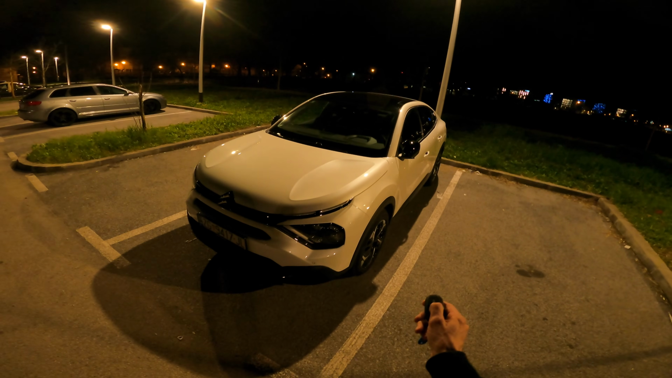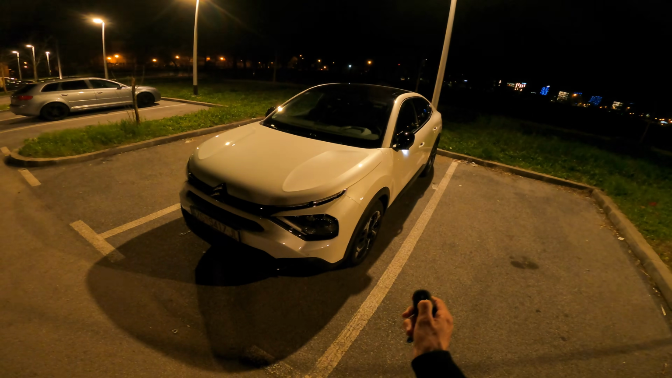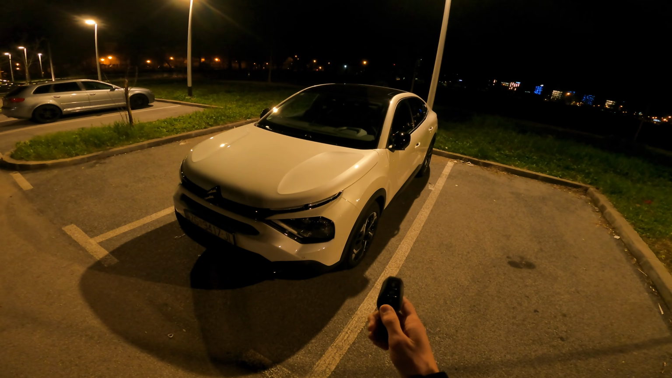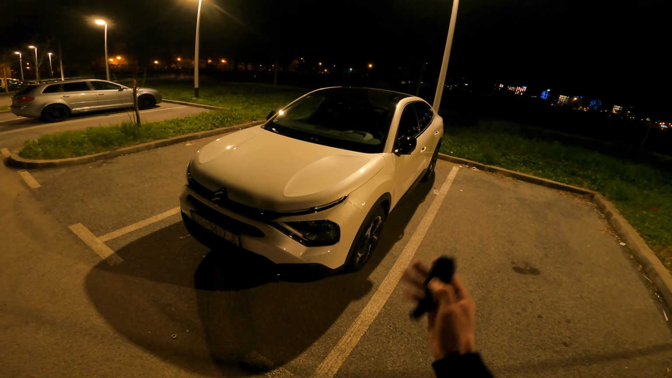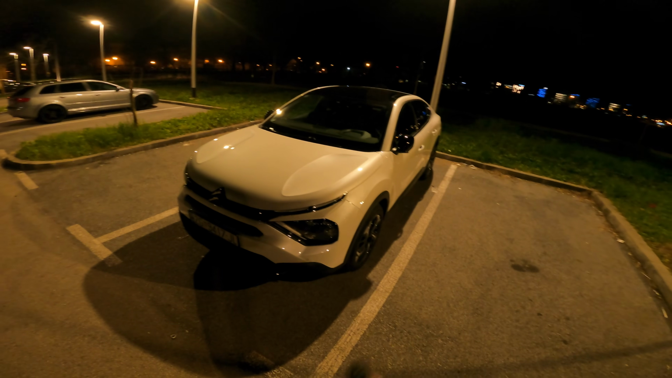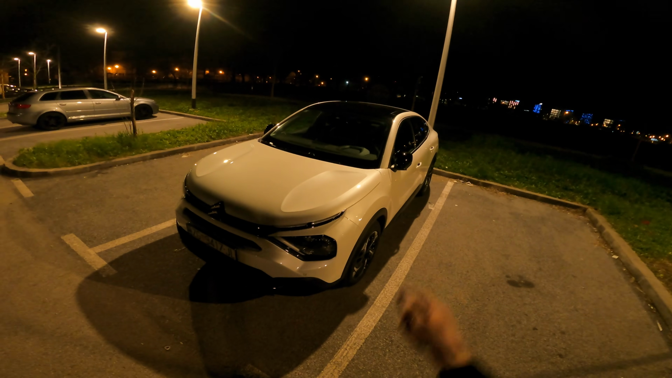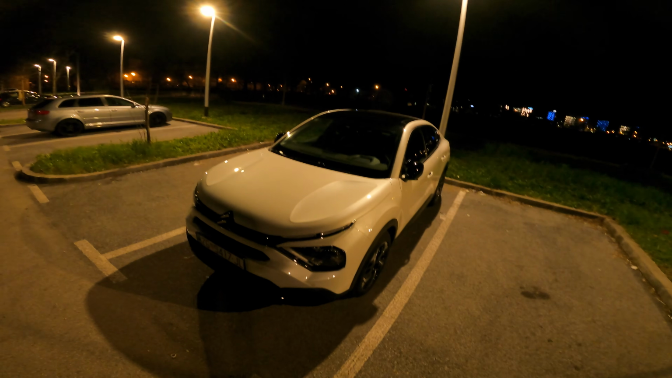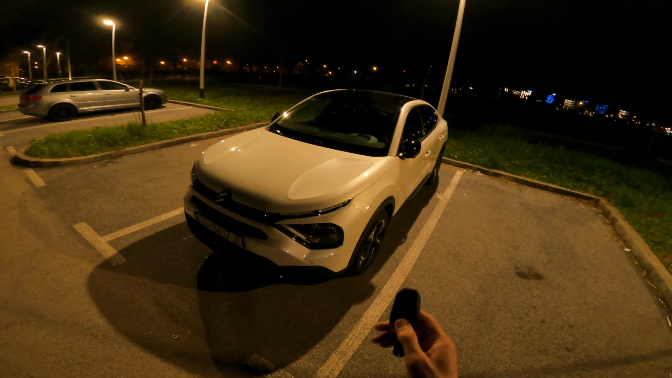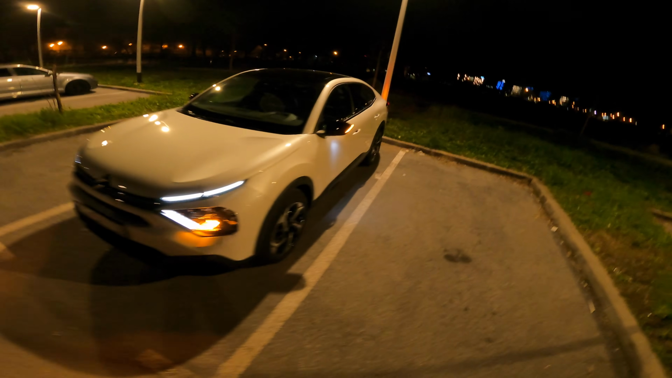If I use the key fob to turn on the headlights, you can see they're nice and bright. You can also switch them off with the key fob. And we have here a new name for the top trim. It's called Max, and we have the white metallic color as an option, pano roof, comfort seats, and a wireless charger for your phone.